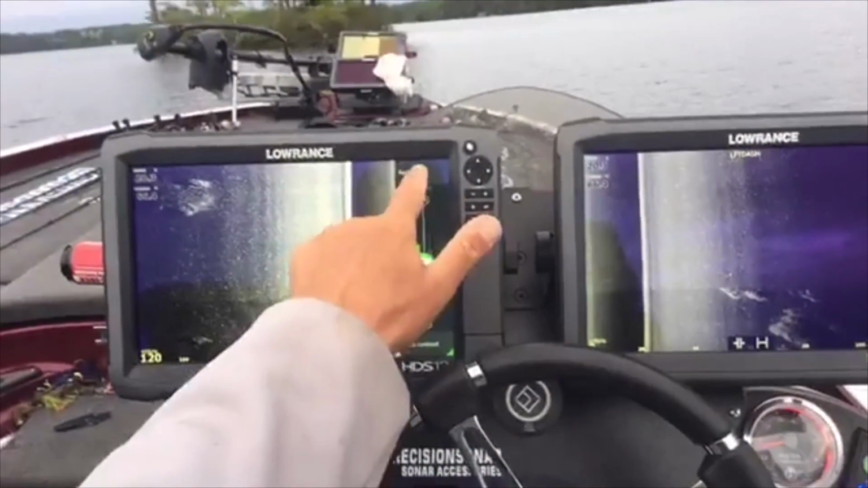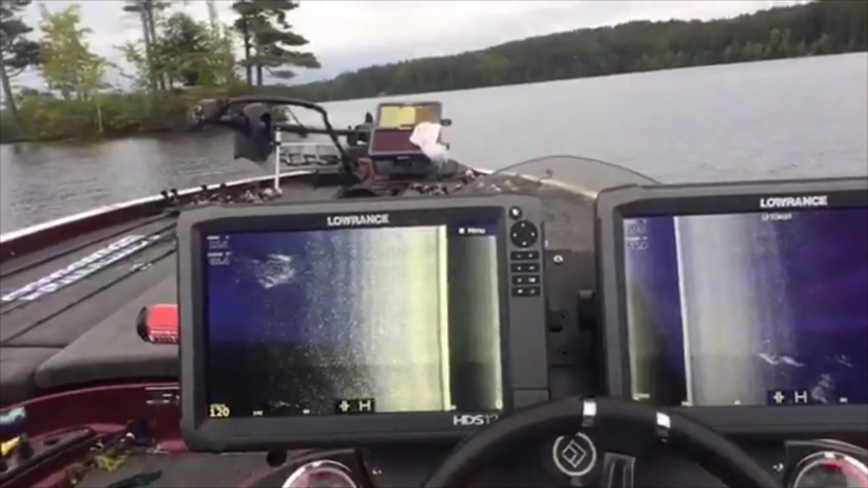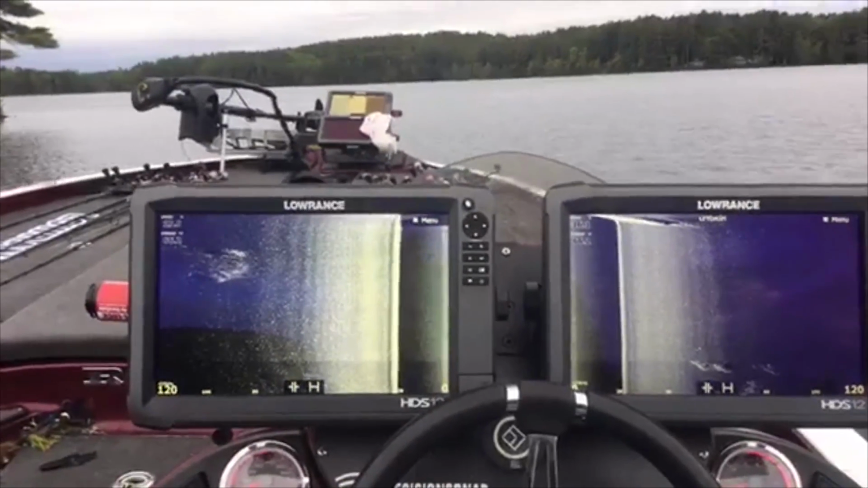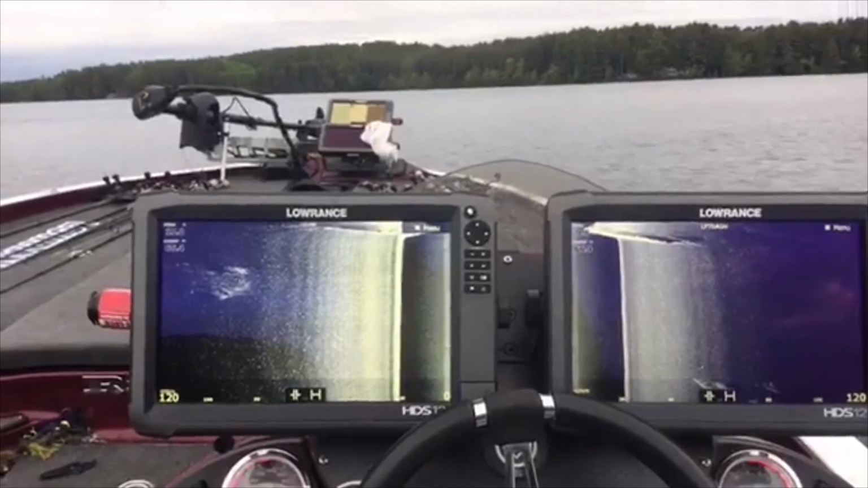If you're in really deep water, or if you're trying to look around the shallows, you'll want to turn up the heat a little bit, what I call turning up the heat. See how much brighter it just made everything? We're going to go over a serious piece of ledge right here as we're turning the boat.